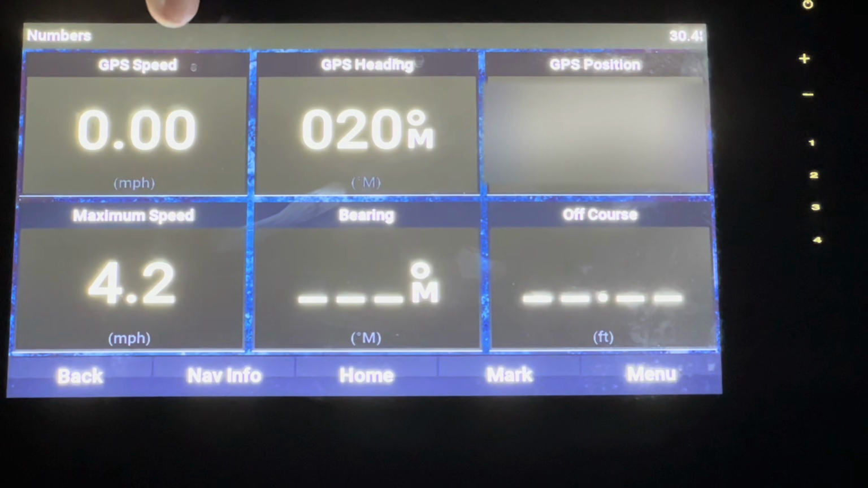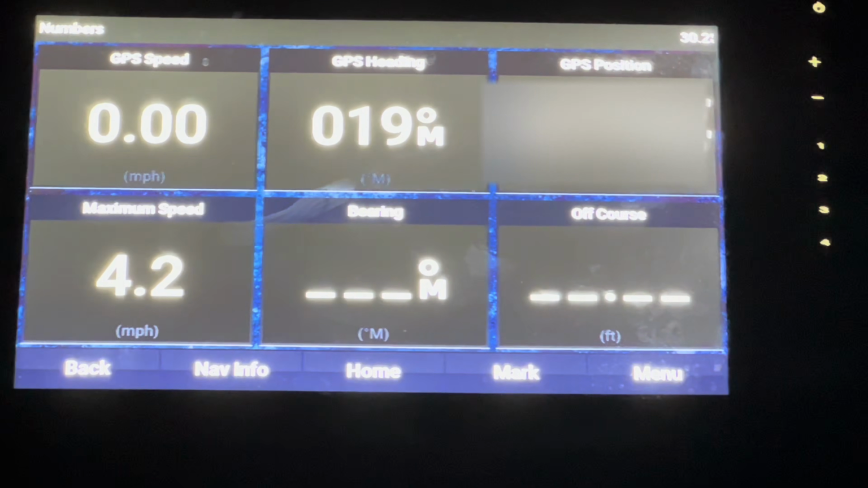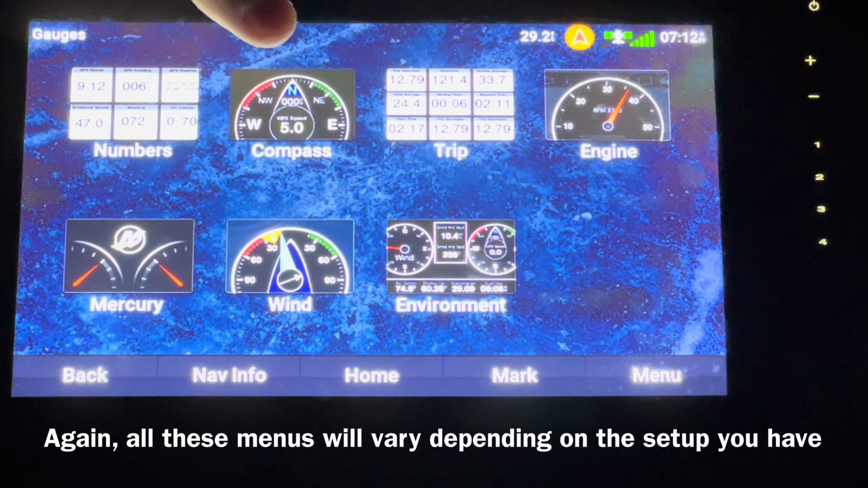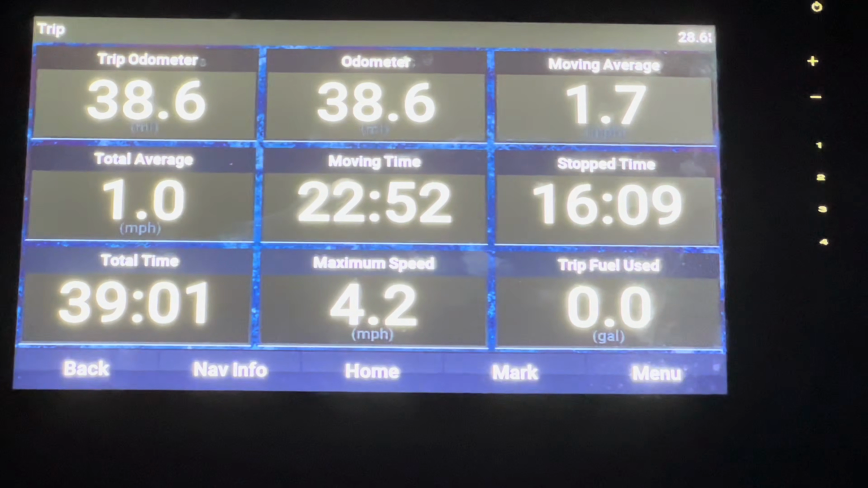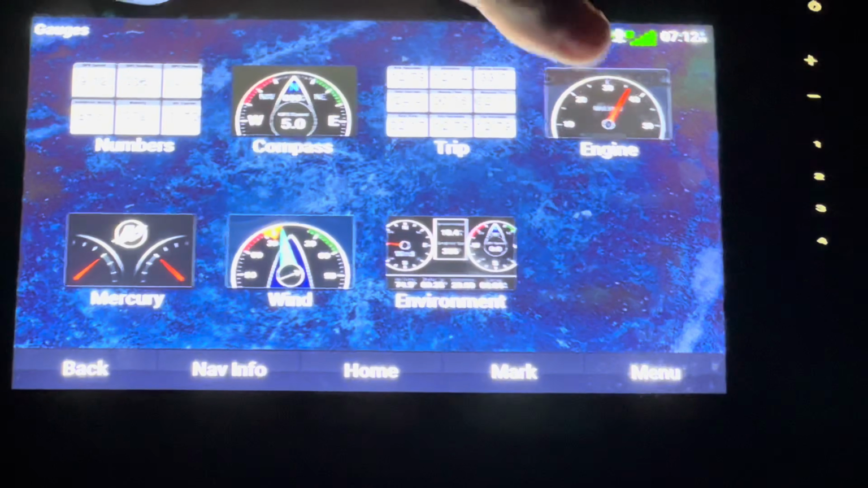This is all your numbers. So GPS speed, heading, GPS position, max speed, bearing, and off course. This is all heavier boat stuff. I do use the GPS speed quite a bit just to know how fast I'm going. Compass, self-explanatory there. Trip, so this is the odometer. So that's just how far you've moved. You know, all the general stuff there.